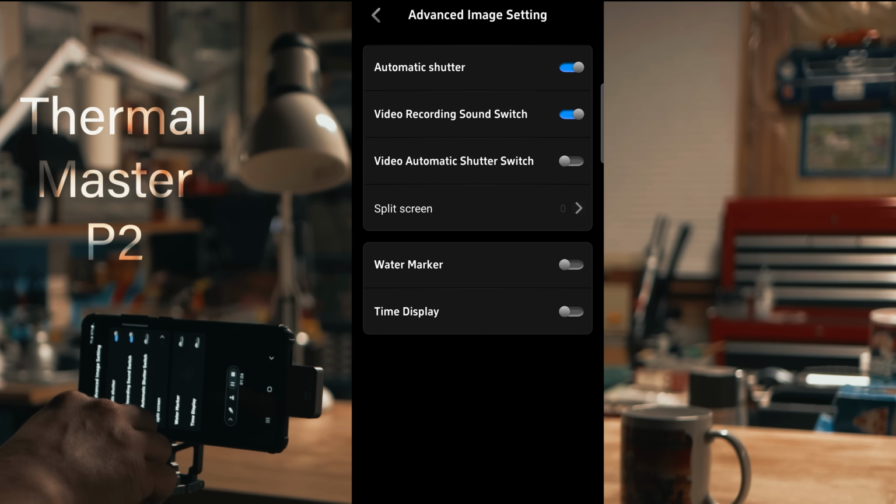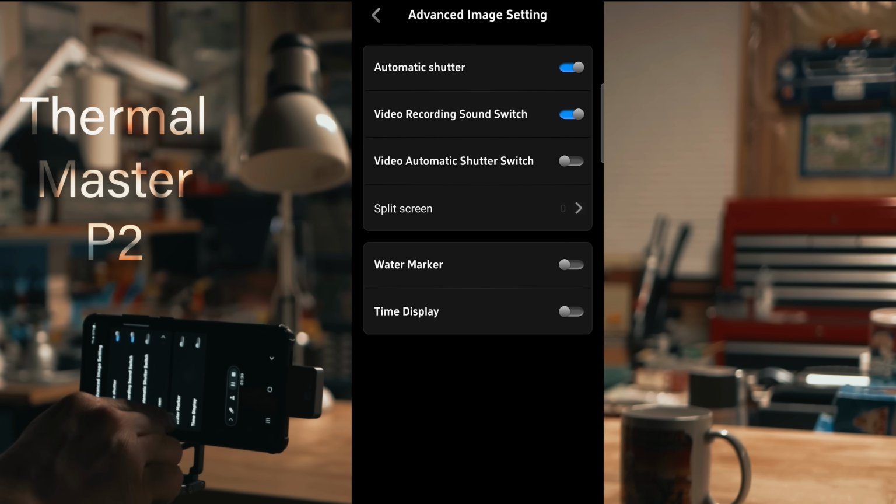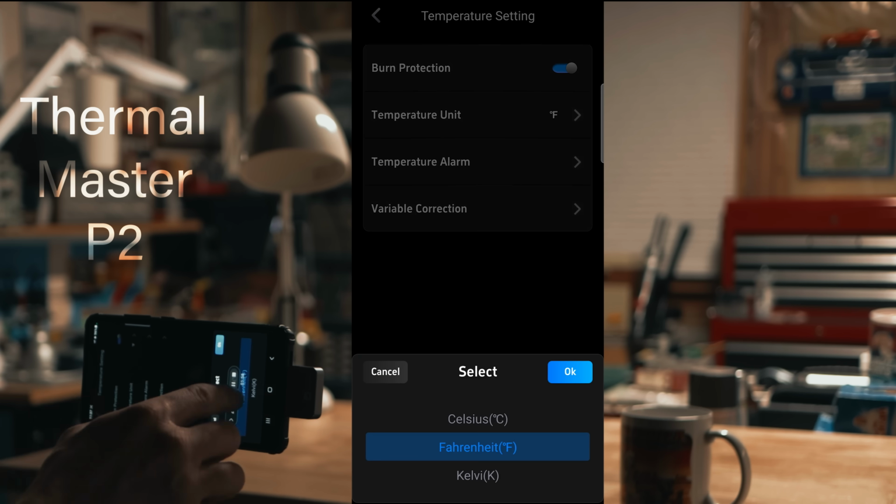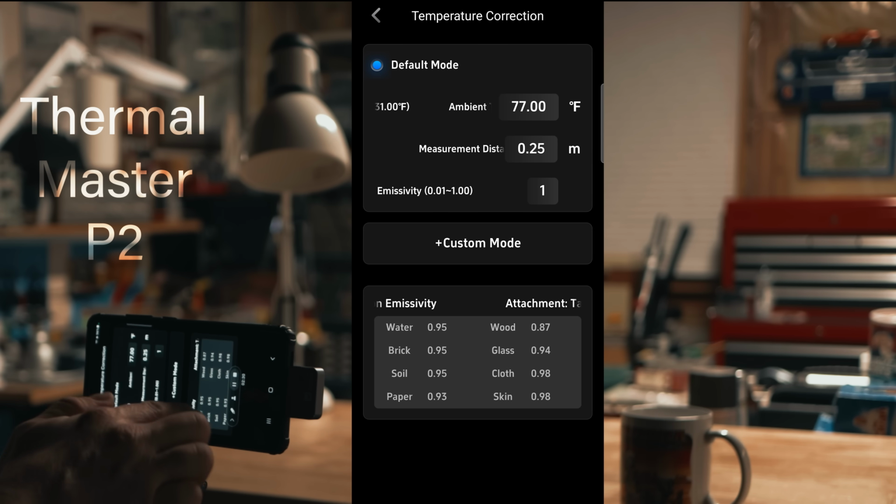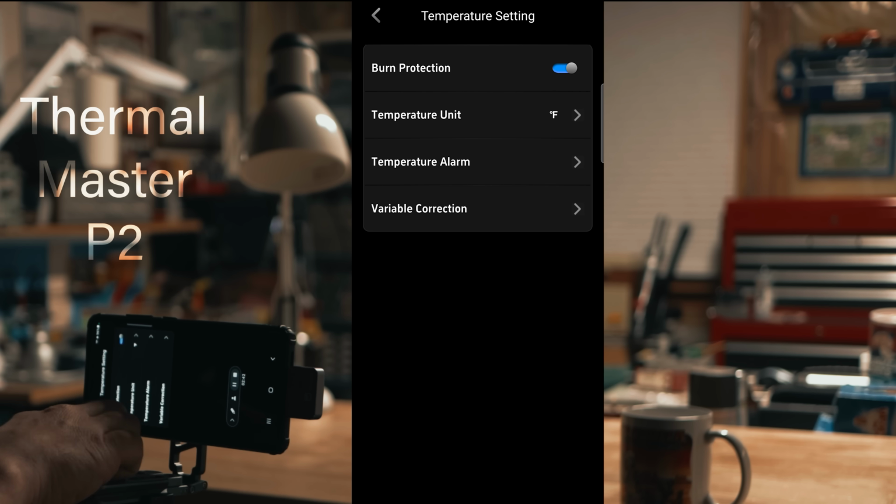Then video recording sound switch, video automatic shutter switch. Split screen. I tried this and it just put lines on the screen, basically like your rule of thirds, and then a time display, so that could be useful. But we'll go back and then temperature setting, and it's got burn protection. That's kind of interesting. Right now I have it in Fahrenheit temperature alarm. That's kind of neat. And then variable correction. Oh, that's interesting. So you can set it up for what kind of material, so it's super accurate. That's definitely pretty nice. But for now, I'm just gonna leave that alone.